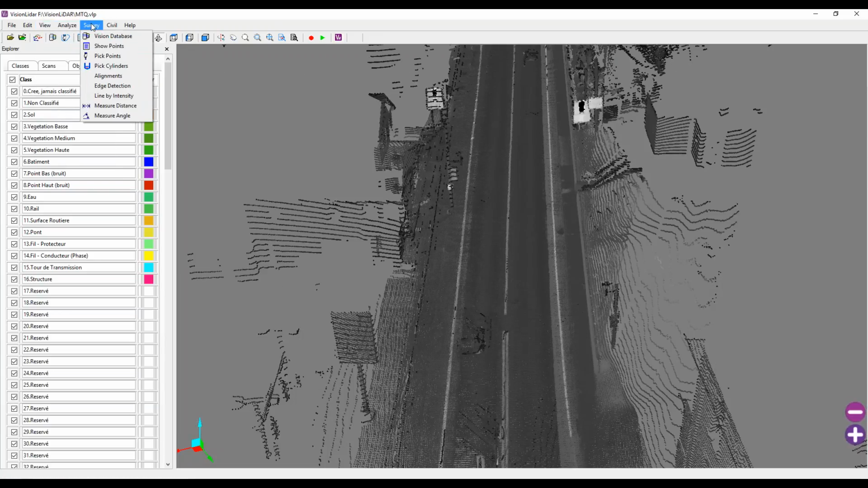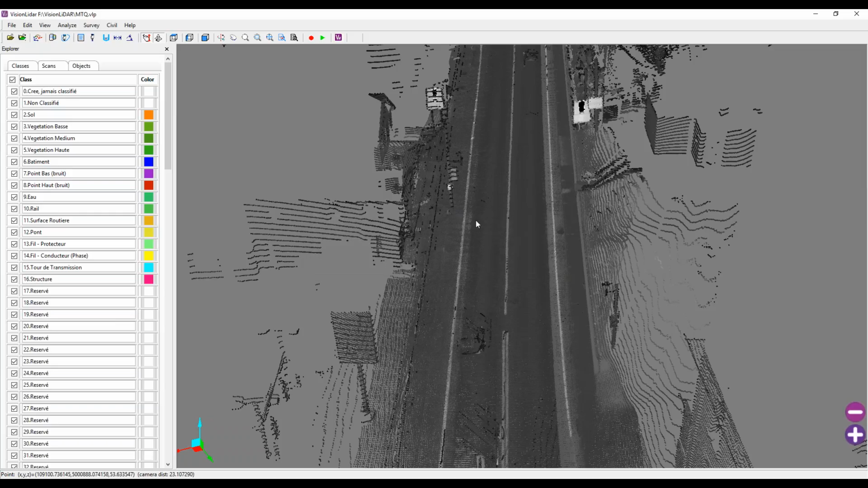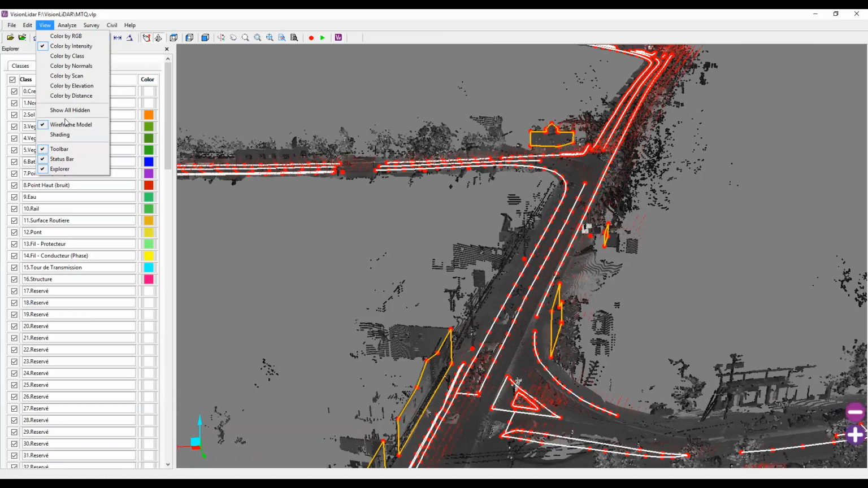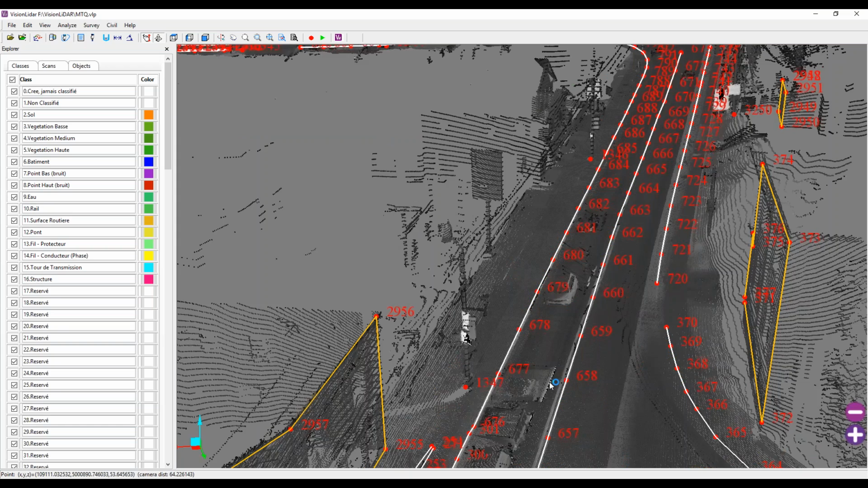If I introduce you to some features that we have here, we can connect any VisionLiDAR project to a database. The database is a Microsoft Access or an SQLite database, where you can connect your database, and you can connect a configuration. In this case, it's the Ministry of Transportation here in Quebec. So if I was to show you a few of the points I vectorized here, it looks something like this.